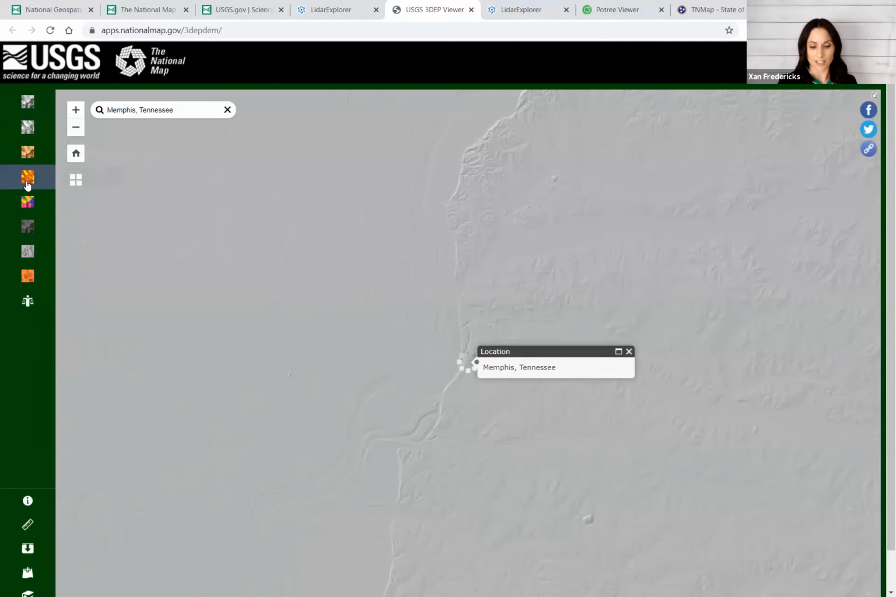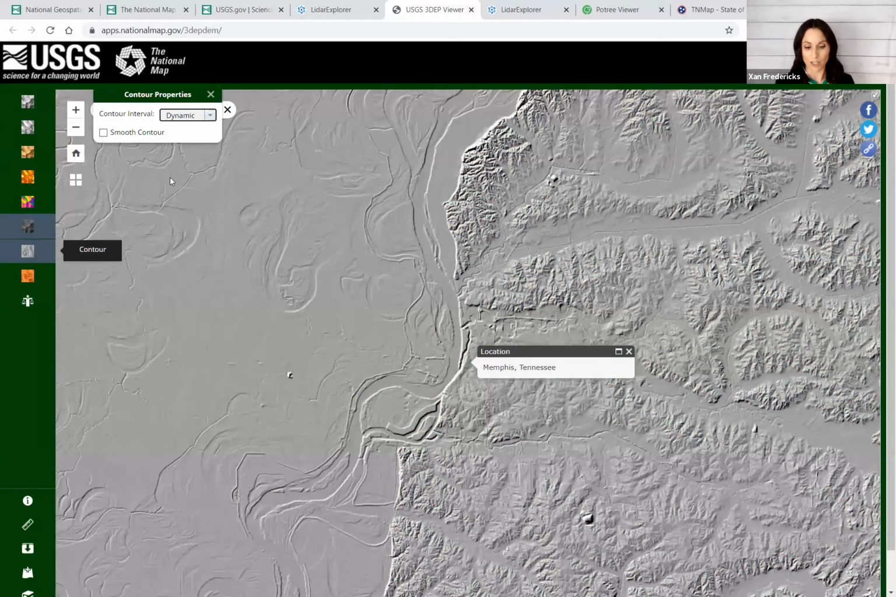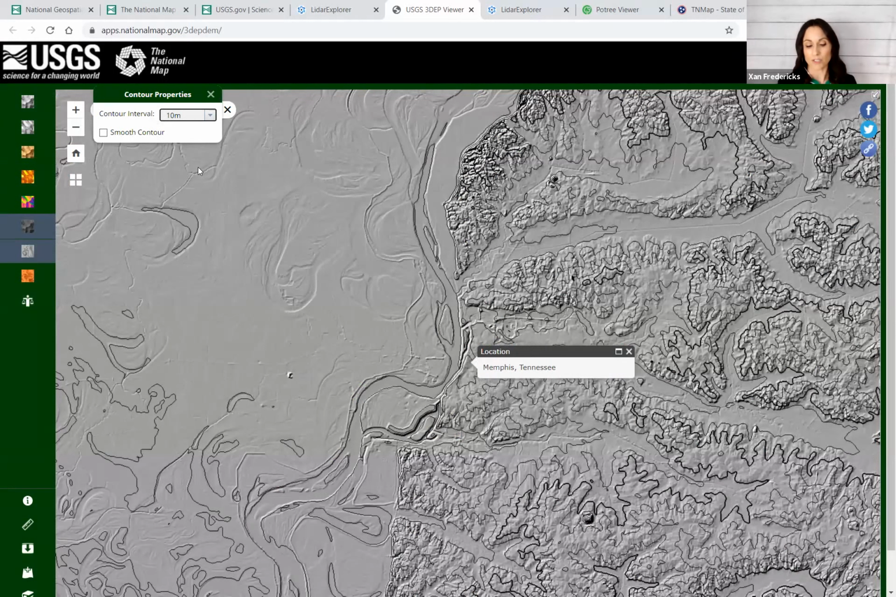So say I was interested in the slope map for Memphis, or an aspect map, or stretched hill shade, or contours where I can adjust what contour interval I'm seeing. I could zoom to different areas. I can come down, measure, download, add my own data. Again, that's the 3DEP viewer.